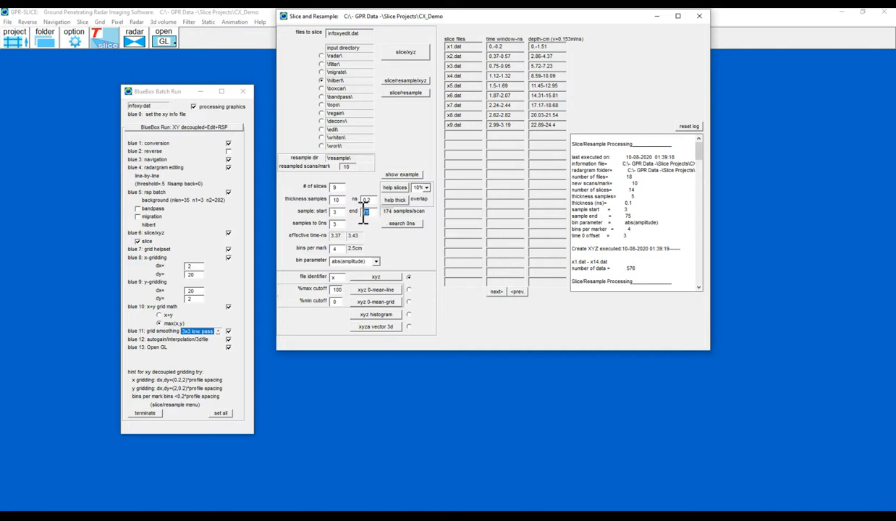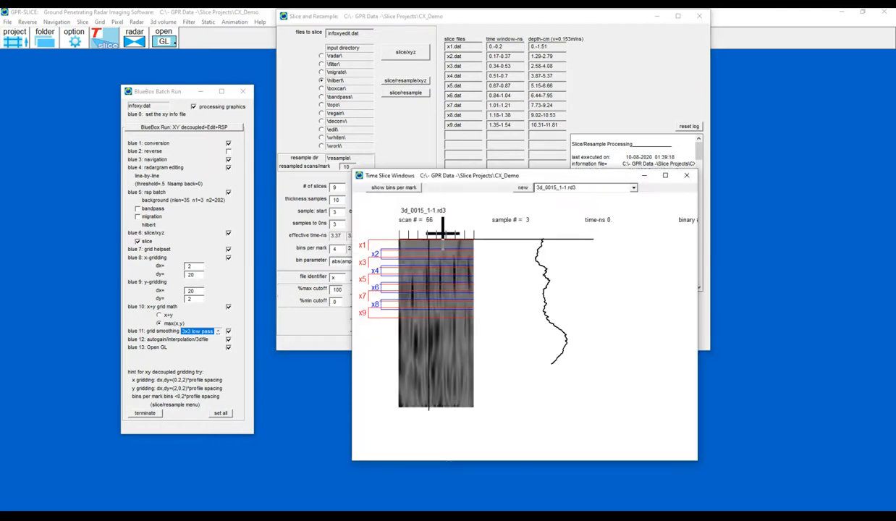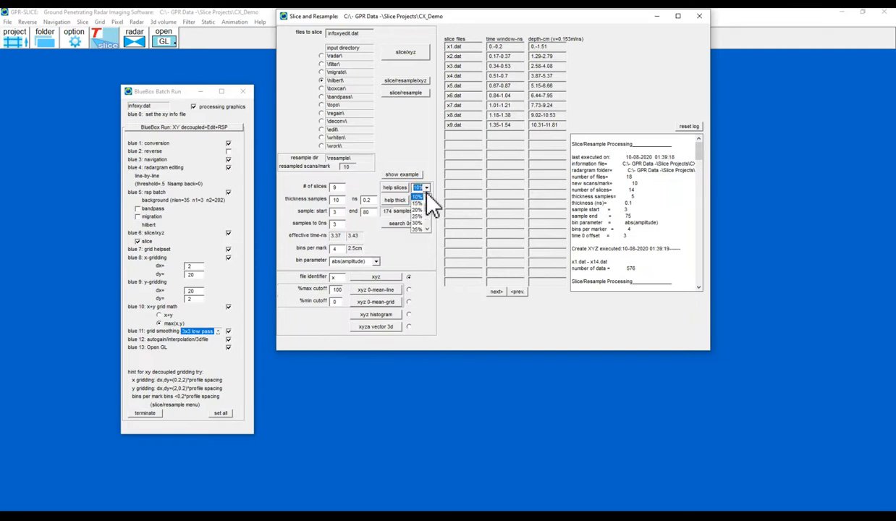So let's just, again, it's a data set that I know relatively well, so I will use some kind of previously tried settings.